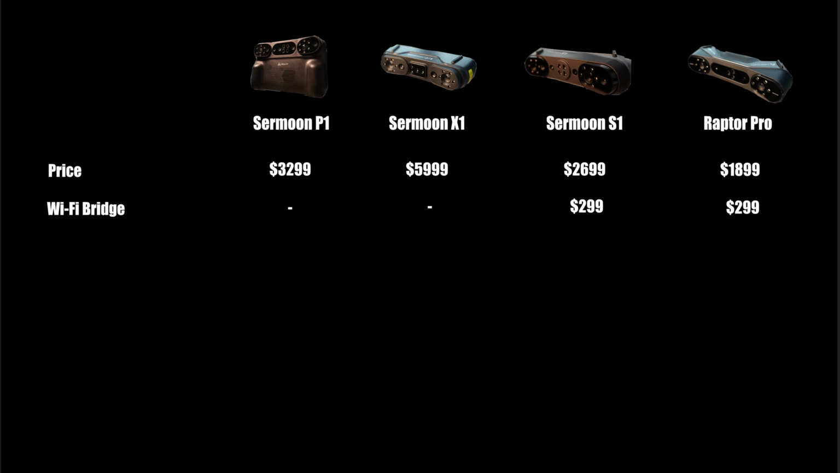You cannot scan the whole body of the car by using the wired connection. You have to carry the laptop in one hand and then the scanner in your other hand. So it's going to wear you down. It's too heavy to do. So you need to buy a Wi-Fi bridge to make this possible. So it's gonna add to the cost: $299 for the Sermoon S1 and the Raptor Pro. Sermoon X1 is already bundled with the Wi-Fi bridge.